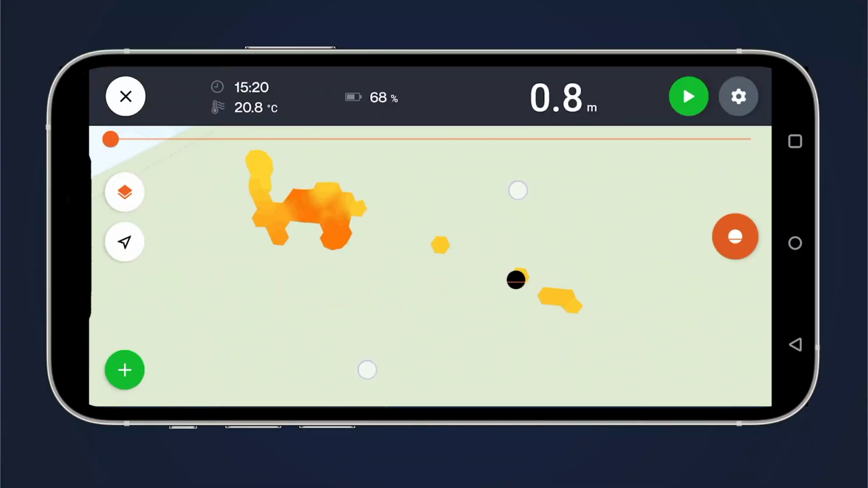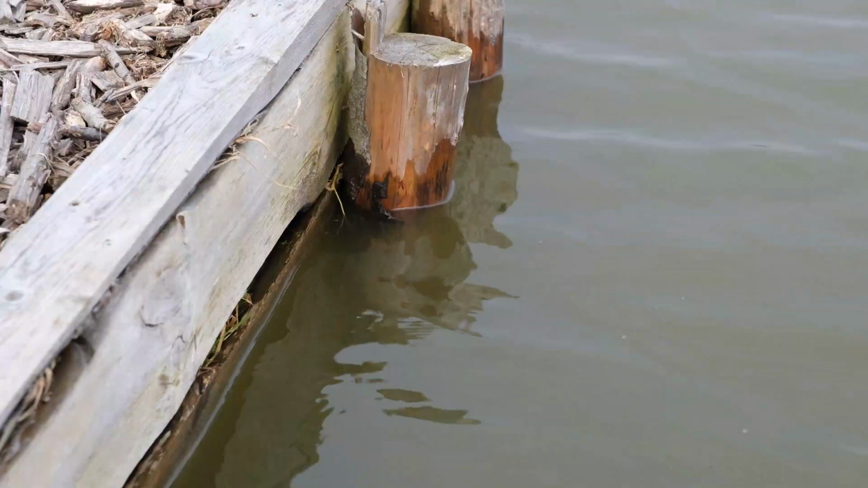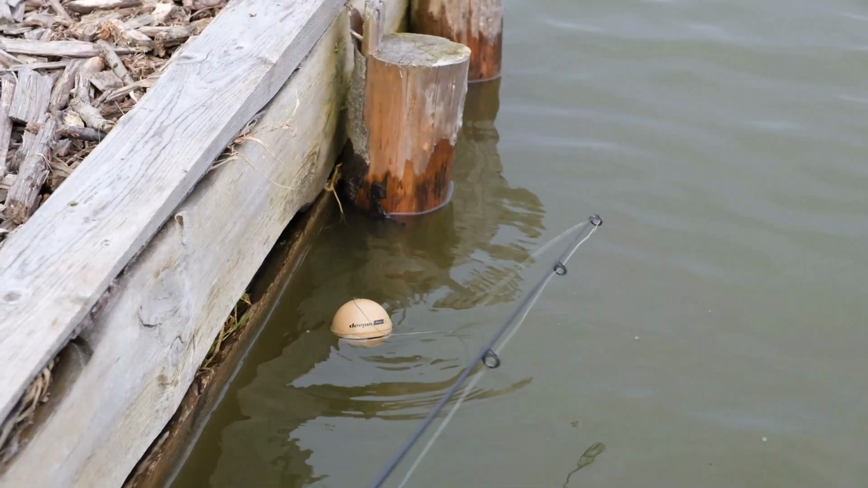So a lot of anglers simply cast their sonar out without waiting for the sonar to pick up the GPS location, which ends up in not very accurate maps. How to avoid it? Simply put your sonar in the water near the margin and leave it for 5 to 10 minutes before you're casting out, and you'll get much better accuracy.